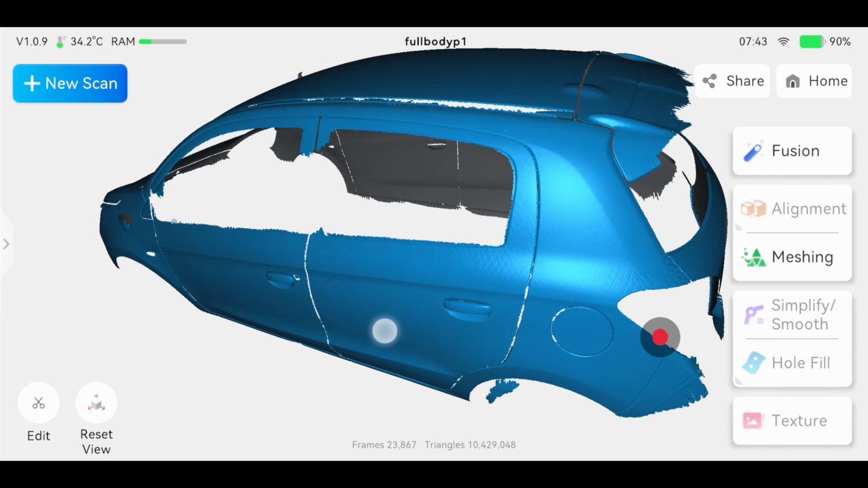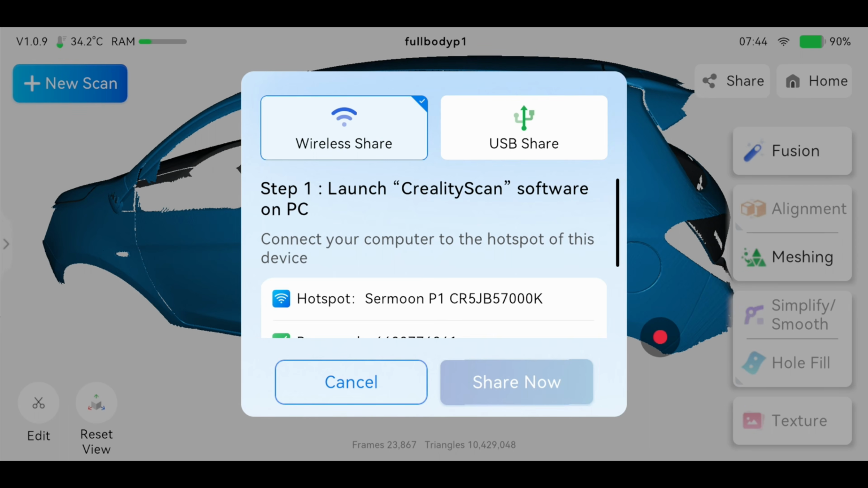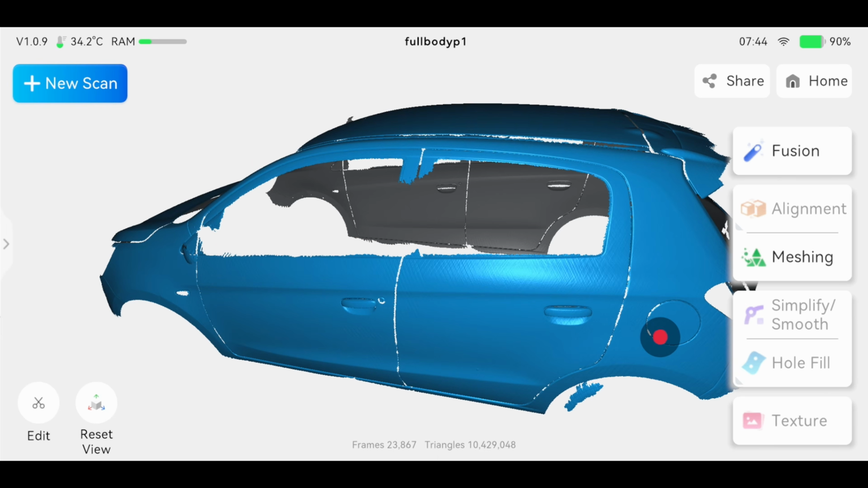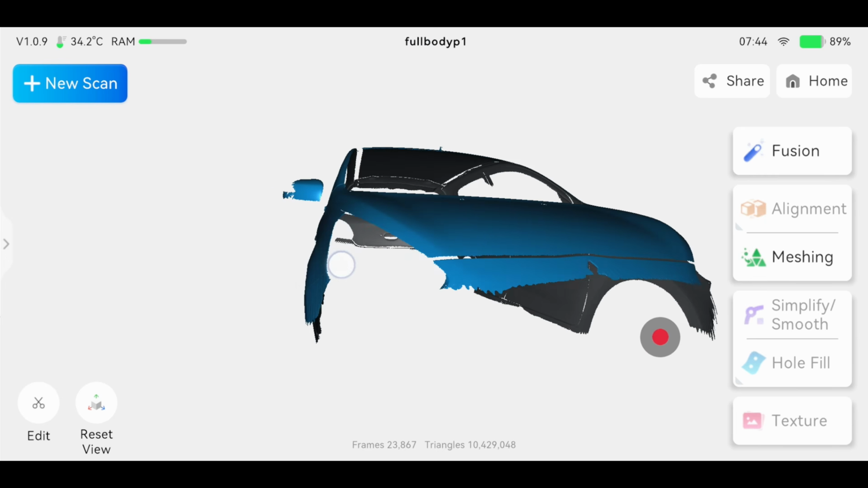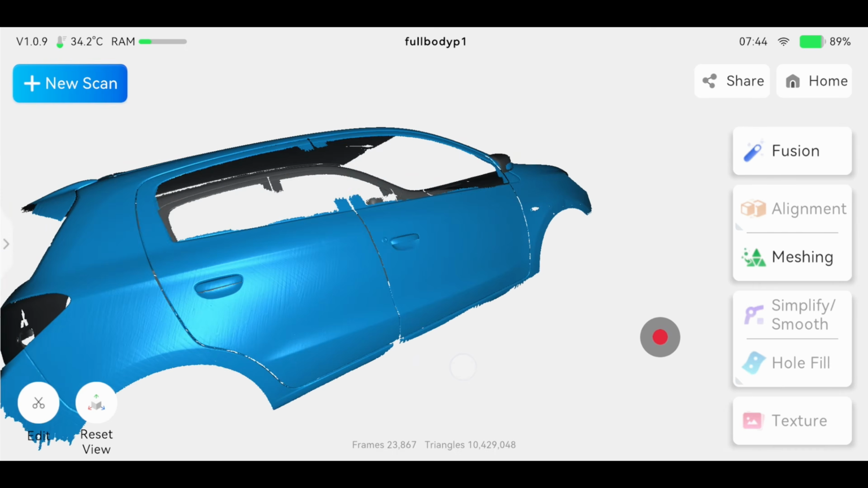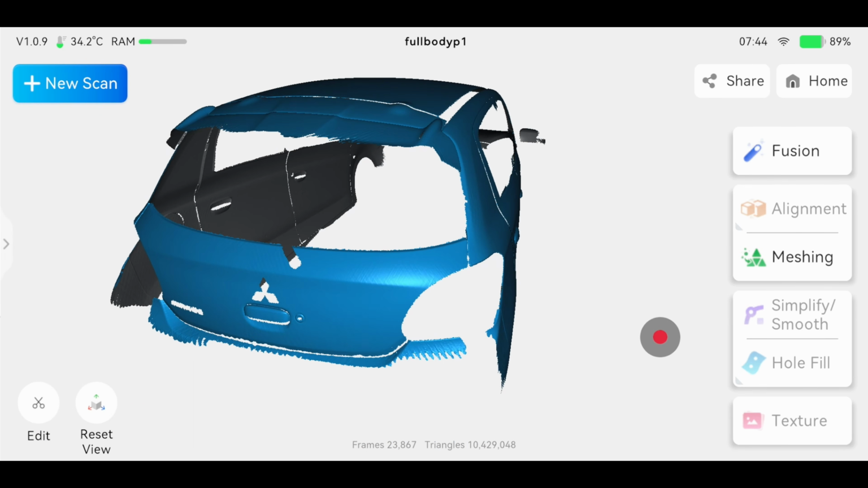The only function they are still missing is exporting the mesh or point cloud directly from the scanner. They still cannot do that yet. As you can see here, the P1 can do a complete scan of the full car body without using a computer.